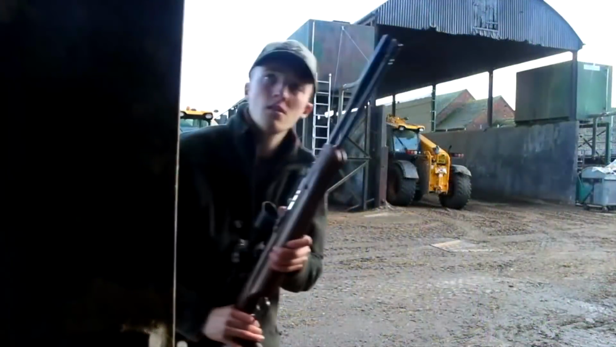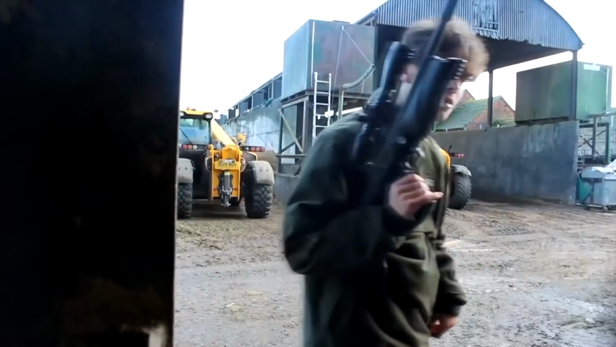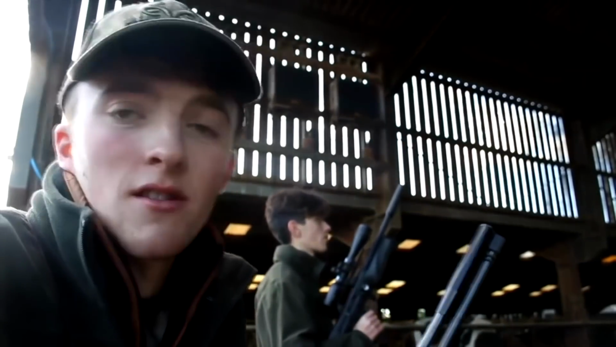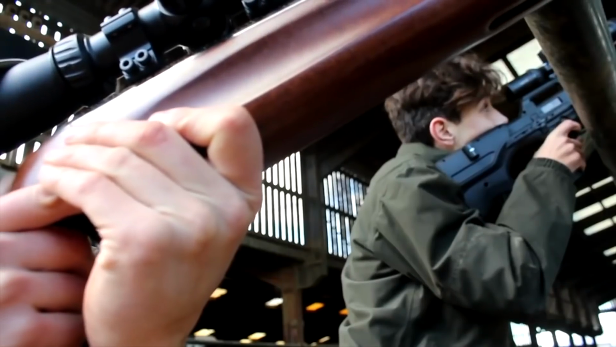Sticking with feathered pests, let's move on to farmyard feral pigeons. Andy Watkins is our king of the ferals, as he proves here by bagging 2 in tandem with a bit of help from his mate. Quite a few in there, Tom. Just come in, there's quite a few really close, so we're just going to go for those ones first. 3, 2...